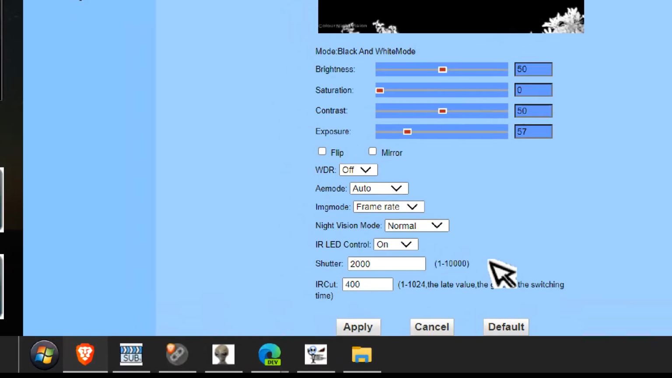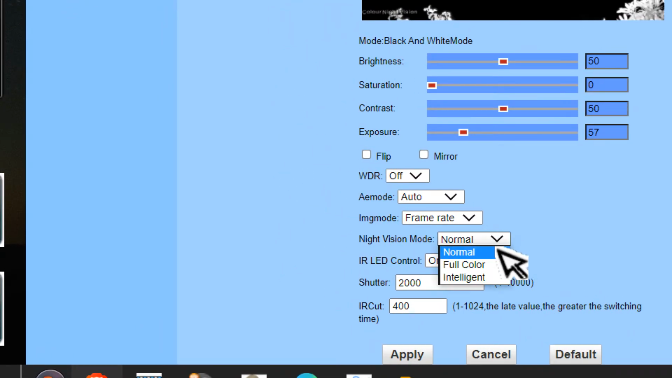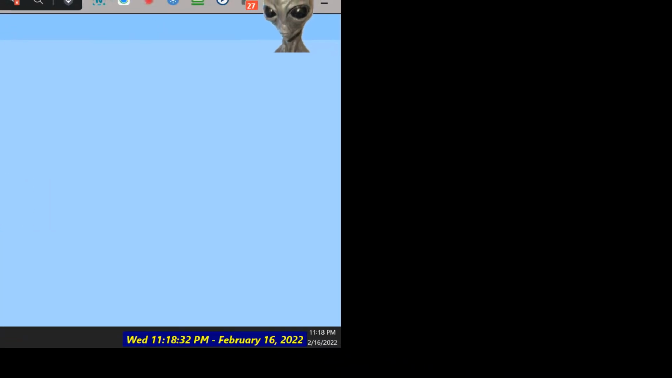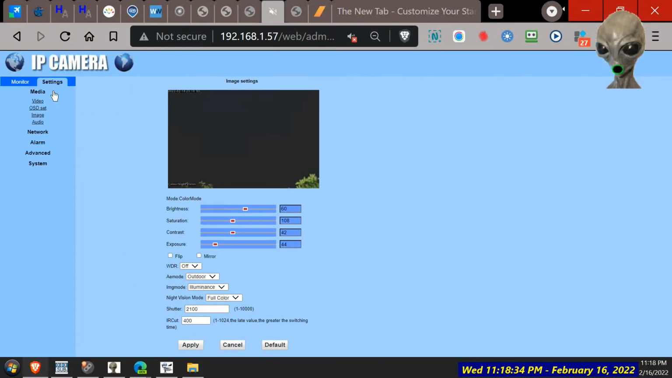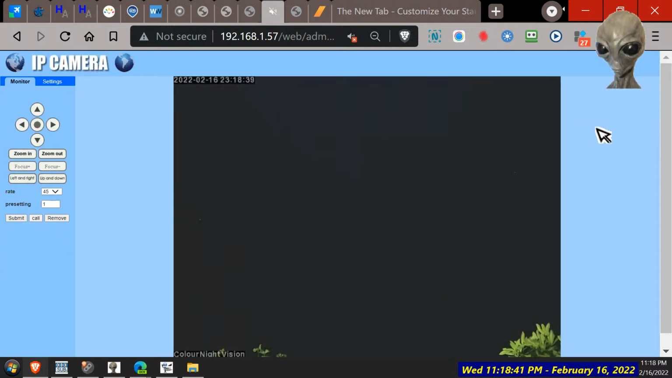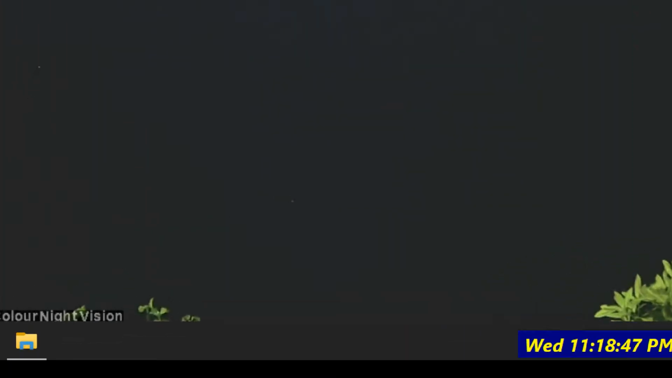Got the wrong thing again. Back to colour mode. And there were two or three stars we could see. I wonder if we can see them still. Okay, can't see them now, can you? And you can see the green top of the tree there. So it's not as good.